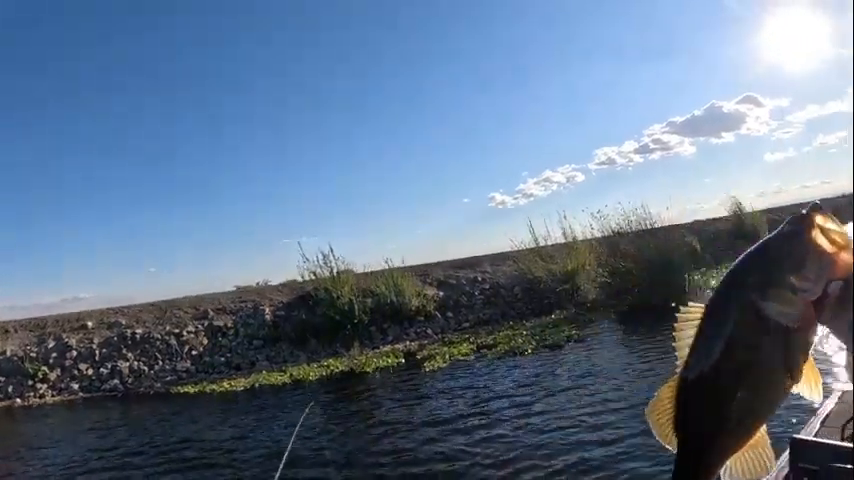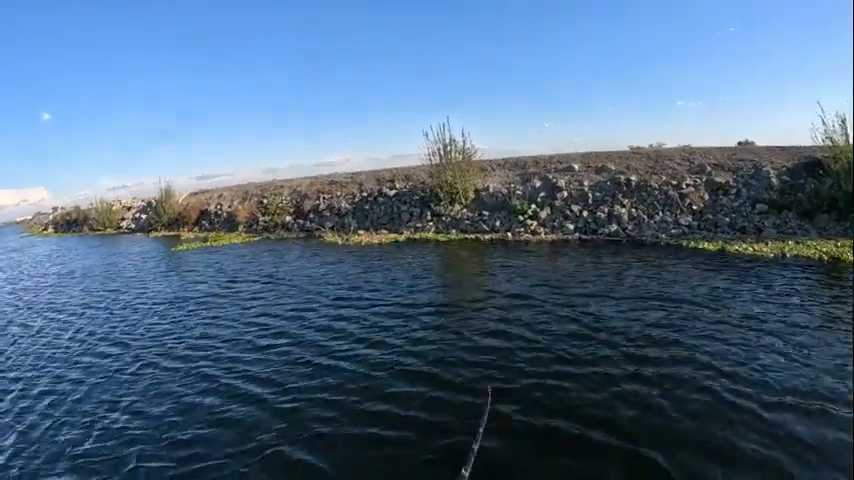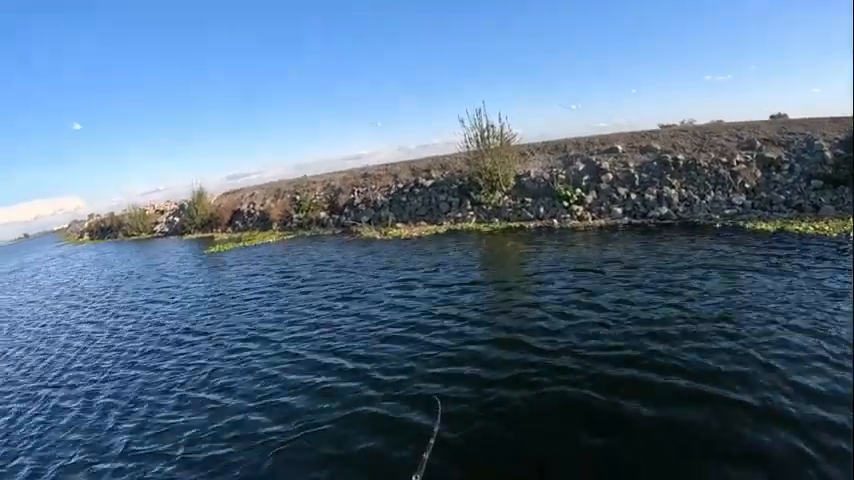Get you a guide like Christian and catch fish like that in the fall.